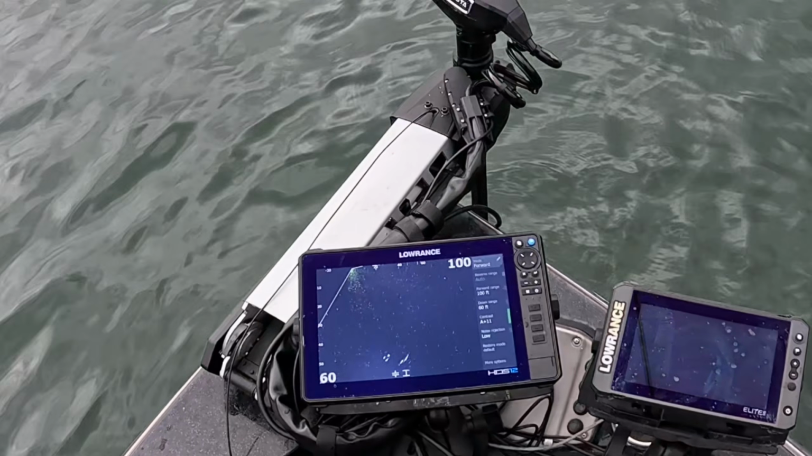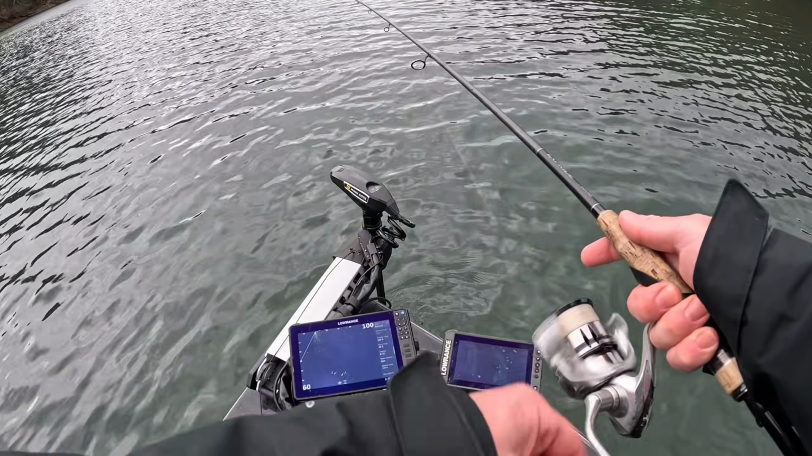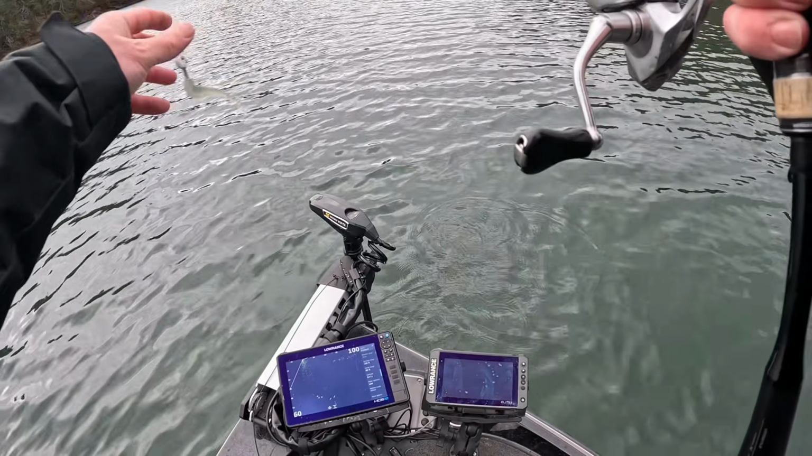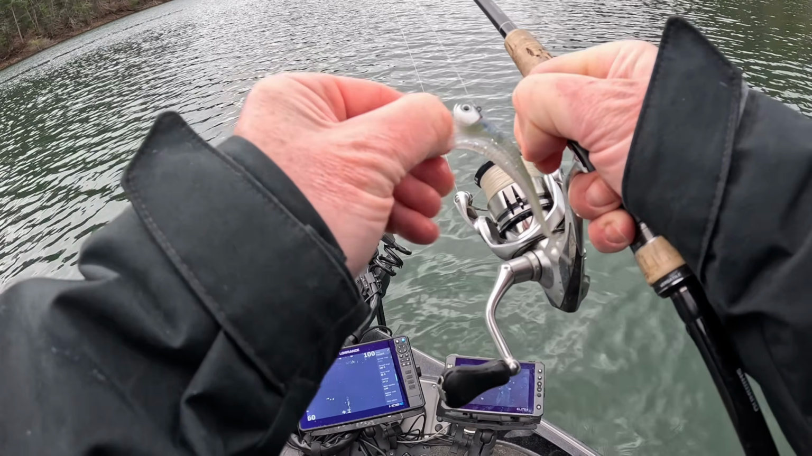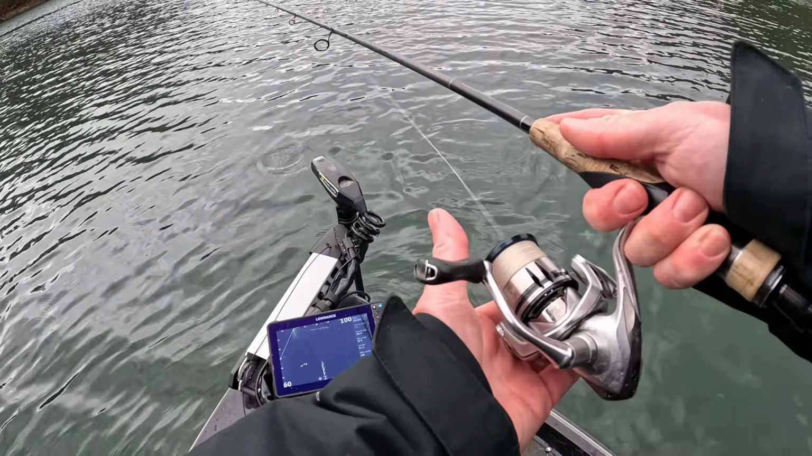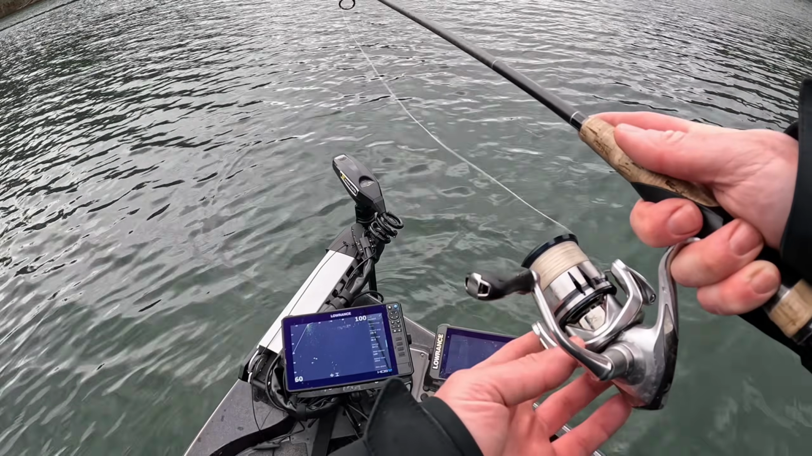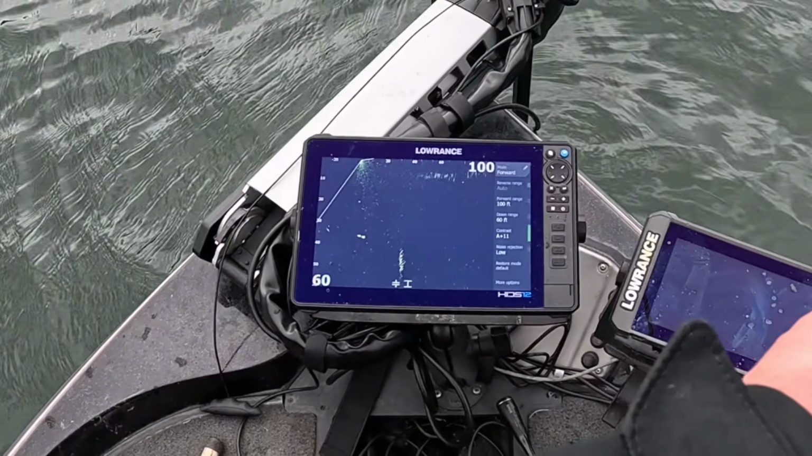There's a whole school of them down there. I keep messing my cast up. Two of them are bigger. Oh, my dang minnows getting all jack-legged on me. These ones are swimming up to see what the boat is. They're in 35.